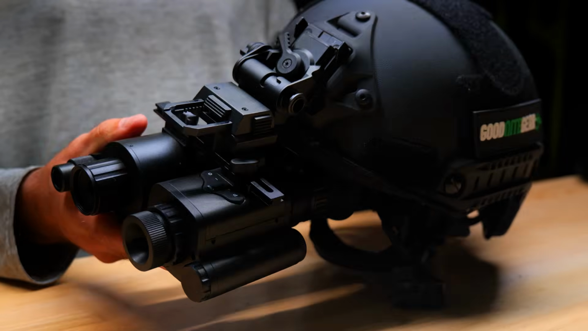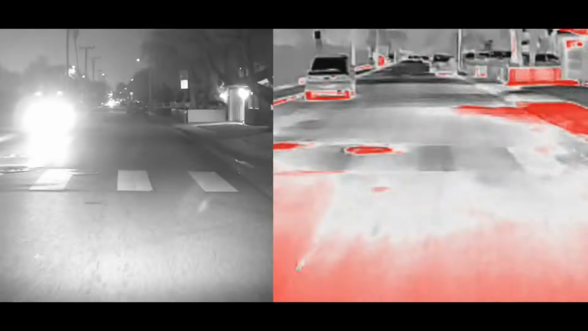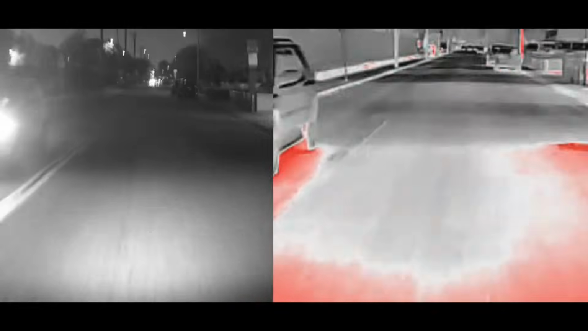Alright, so now we're going to get into a discussion on fusion and how the thermal and digital night vision devices combine in your brain when you actually use them. These are what the industry considers to be side-by-side setups, meaning that you get digital night vision in one eye and thermal in the other, and then your brain is left to fill in the gap and fuse the two images together in real time. In my experience testing thermal fusion side-by-side setups like these, you definitely notice a wide range of usability.